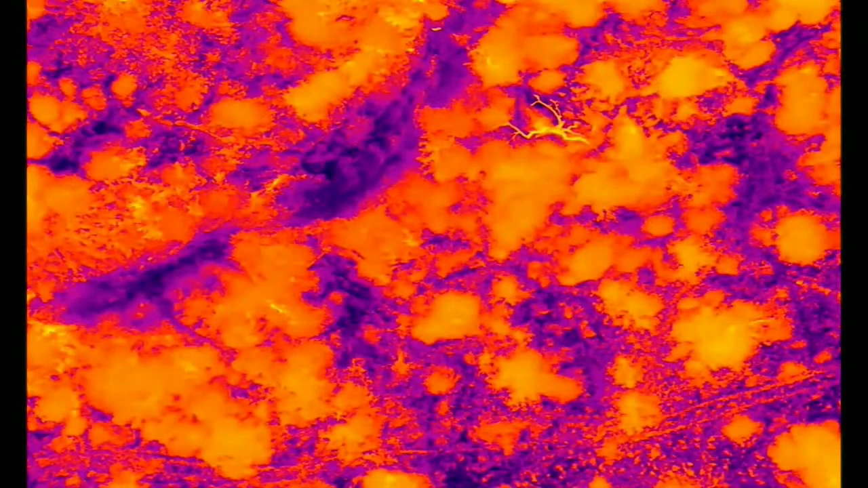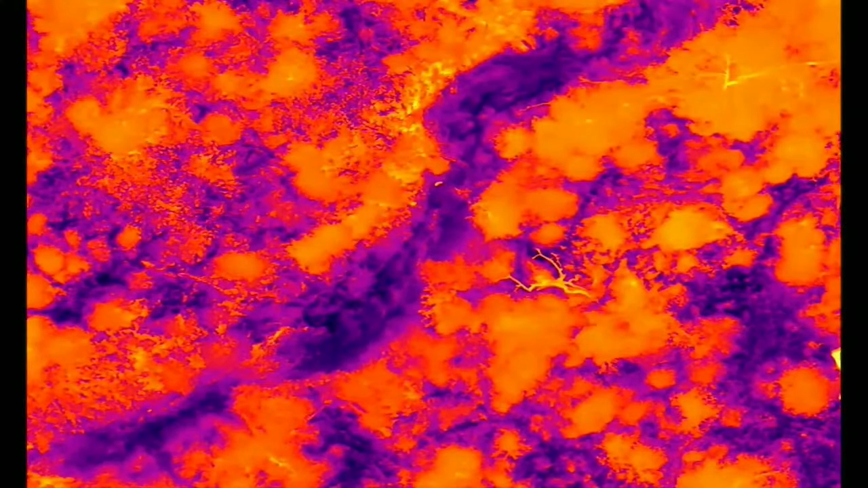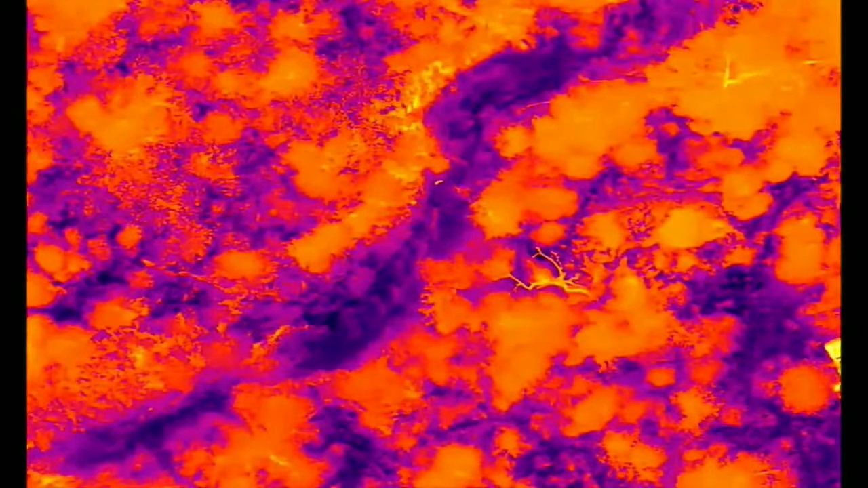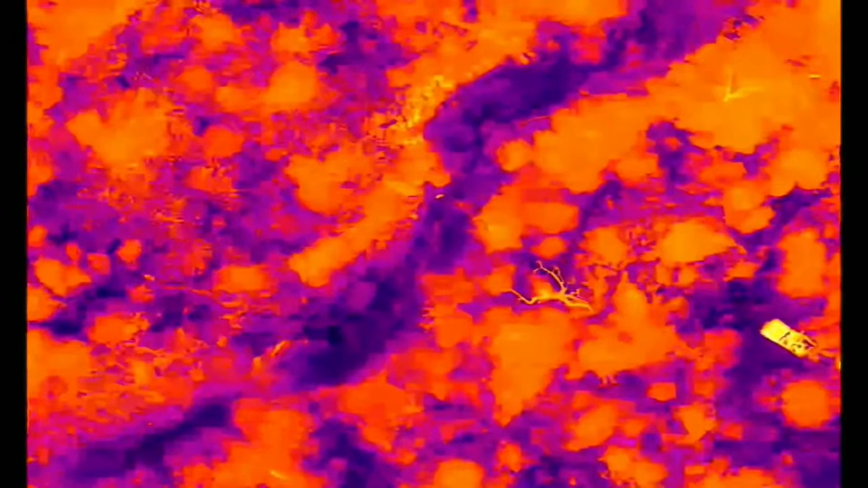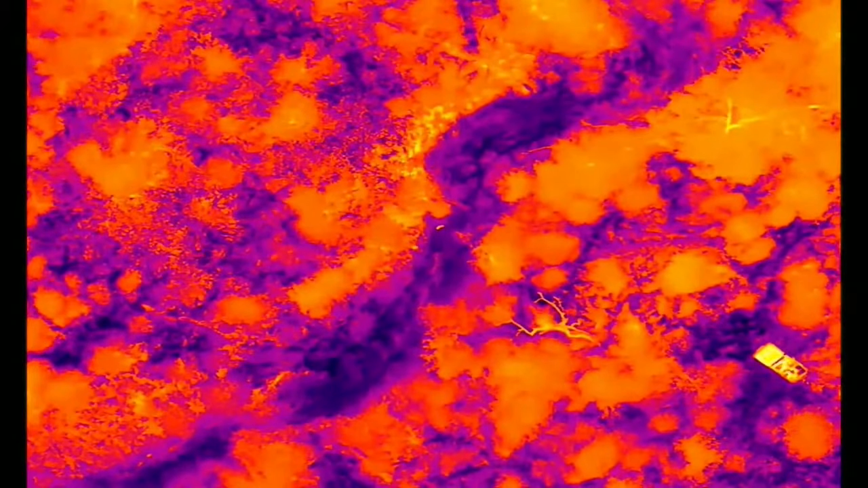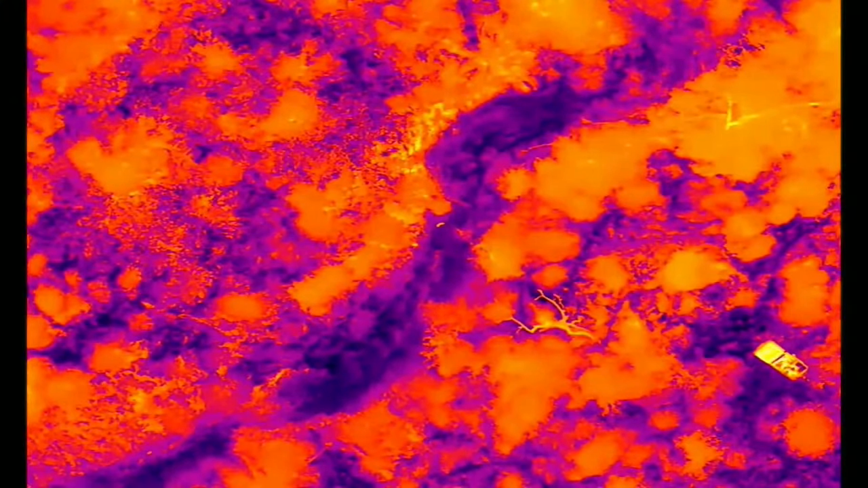Okay, copy that. So where David is going now is actually a drainage line. You can see it actually with the imagery. Can you see that it's slightly cooler? Okay. All right, so he's actually very close. There we go. We've got your visual. Keep on going straight if you can.